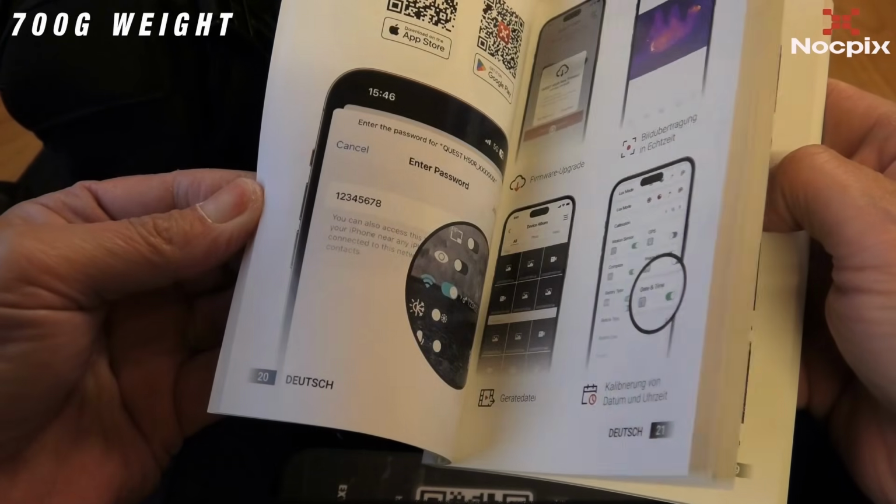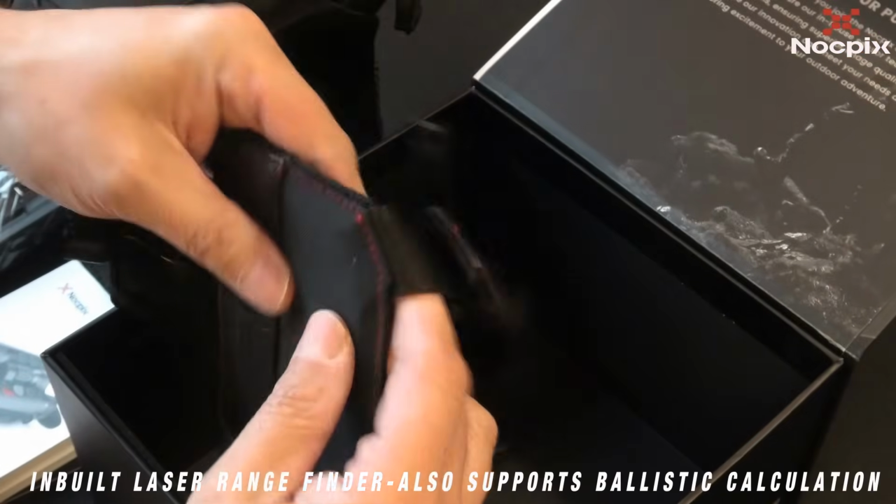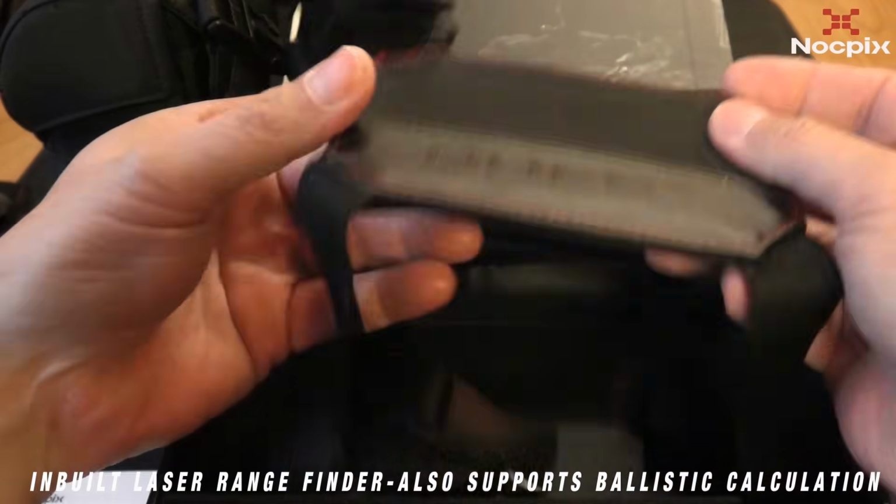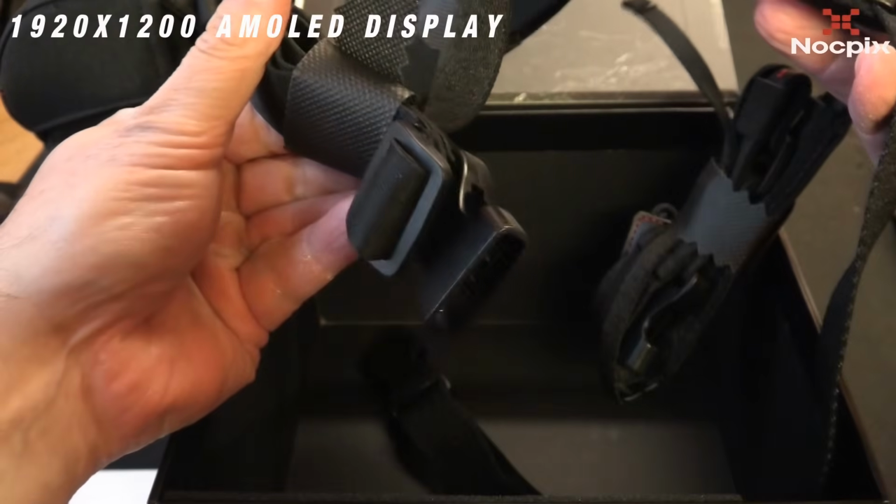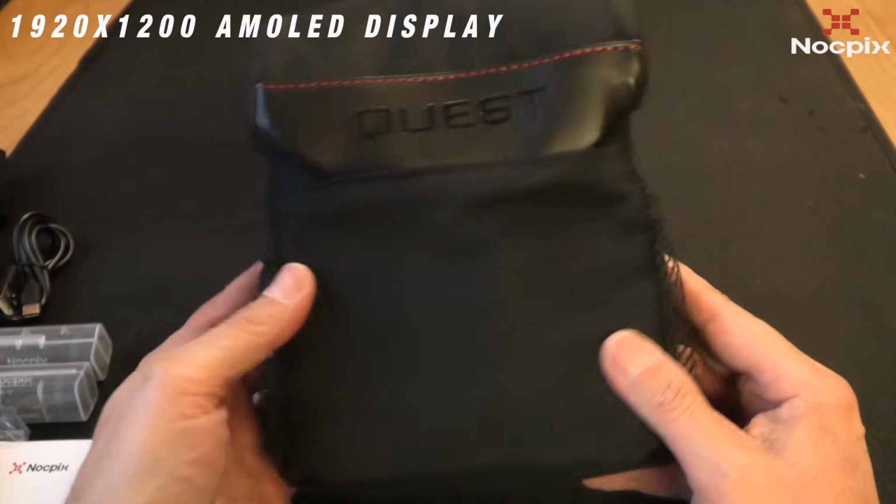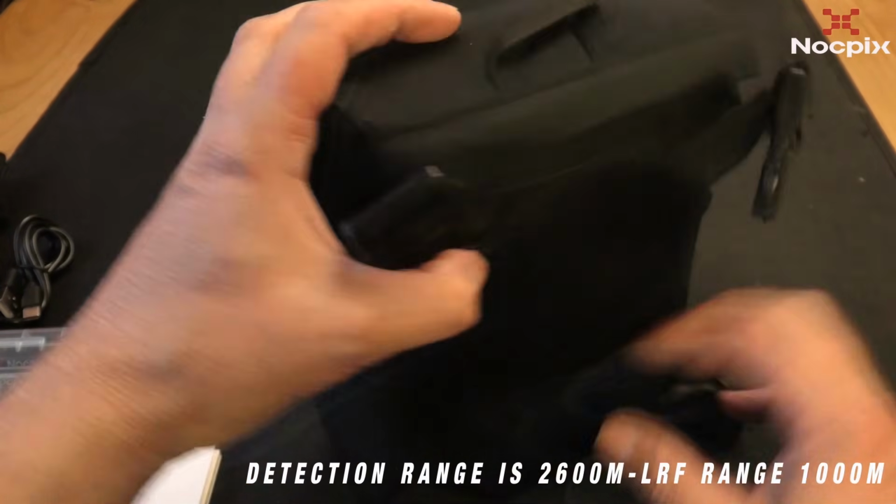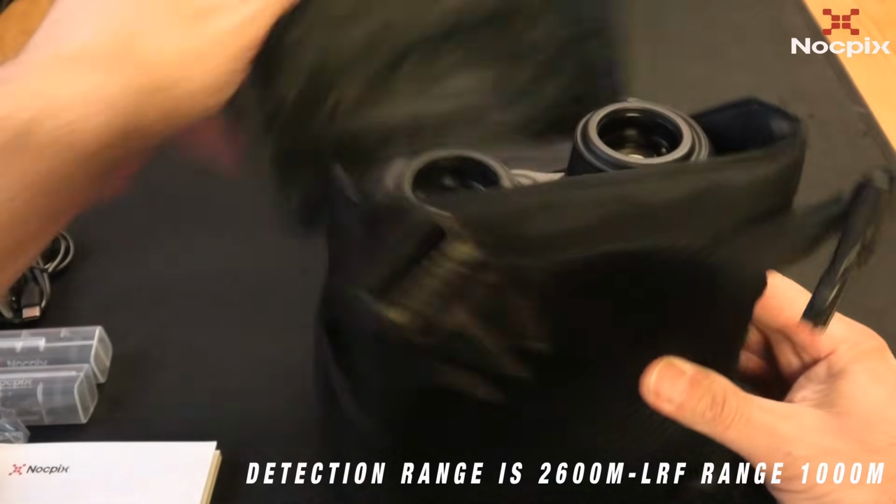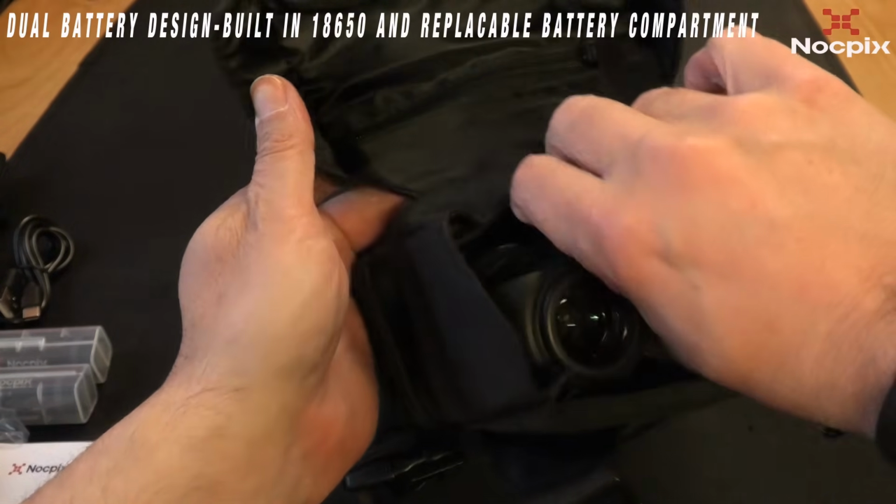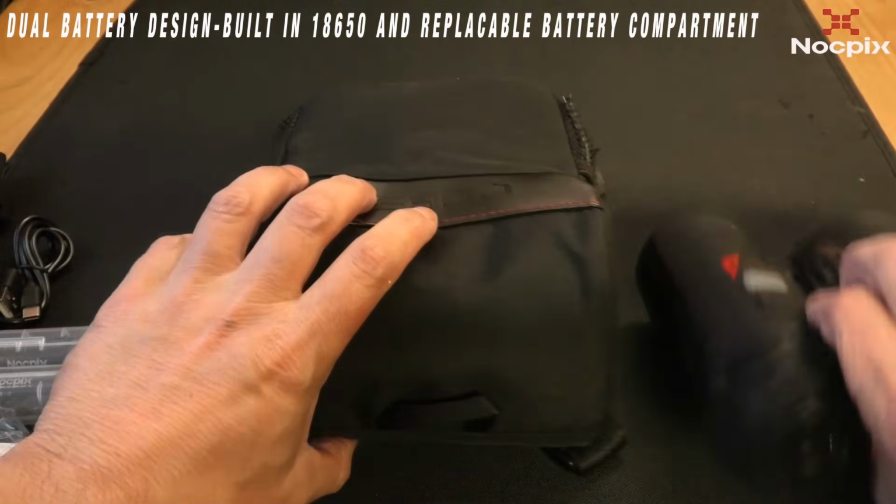And we've got the Quest manual. Now I would say the online manual is much more in depth on the unit. The physical manual is pretty sparse. We've got the chest strap, to securely carry the Quest and free your chest. We've got a lens wipe, and finally the carry case. It's sturdy, well padded, and protects the Quest very snugly. And finally we have the rubberized lens cap.